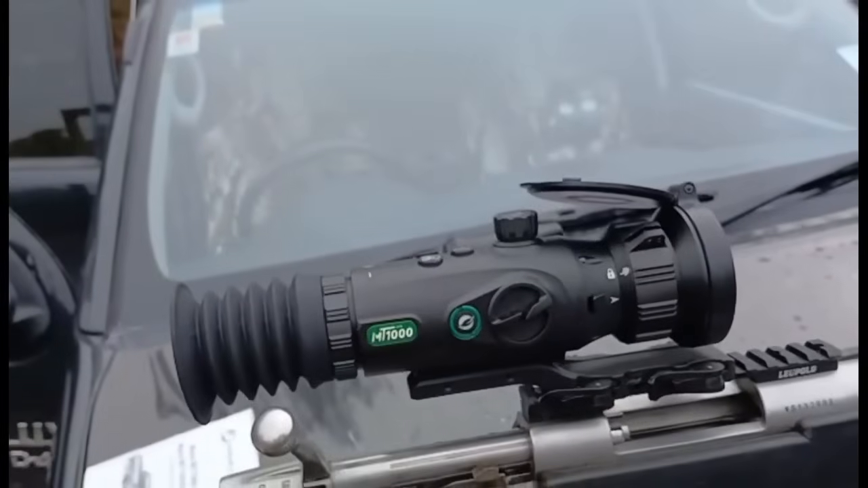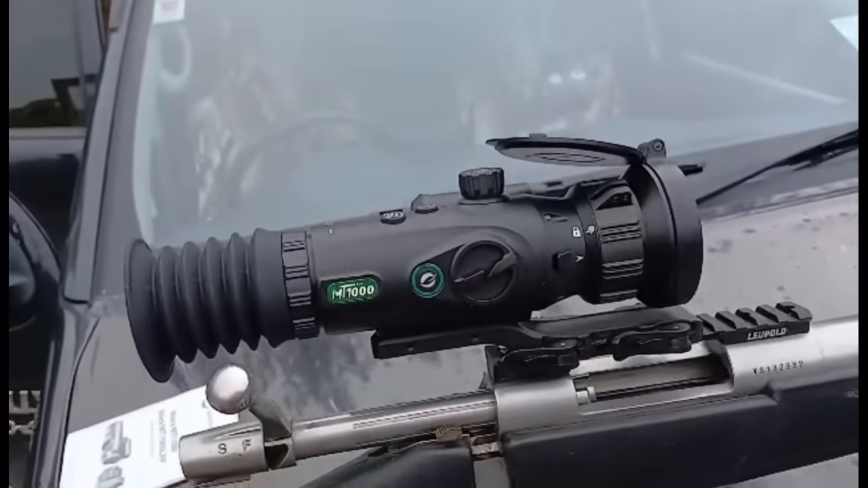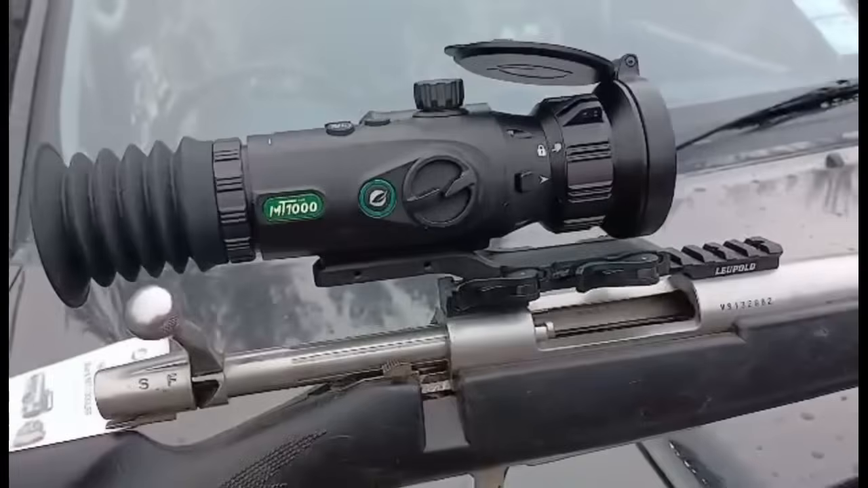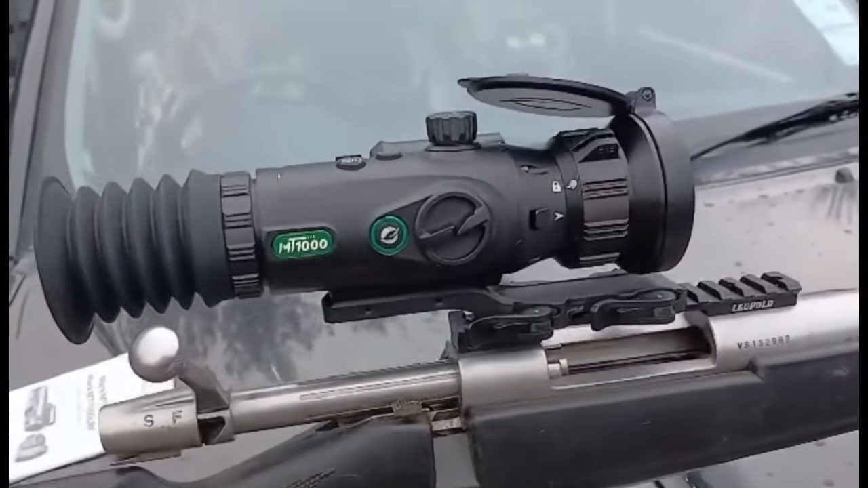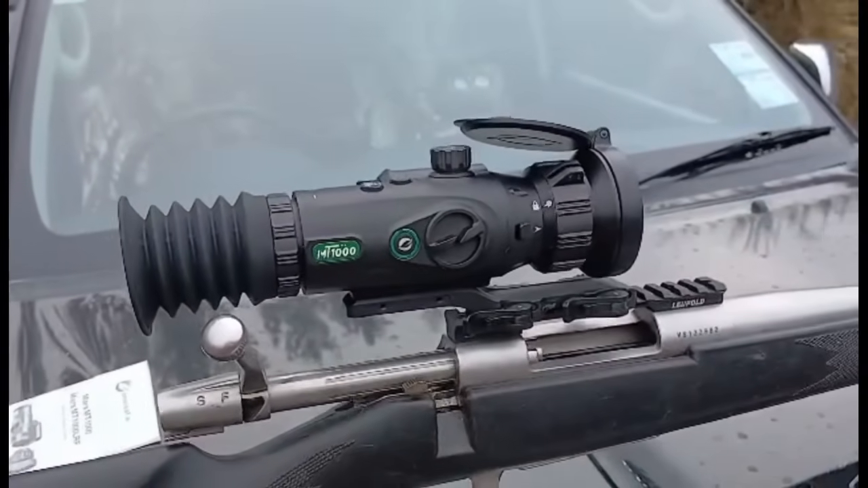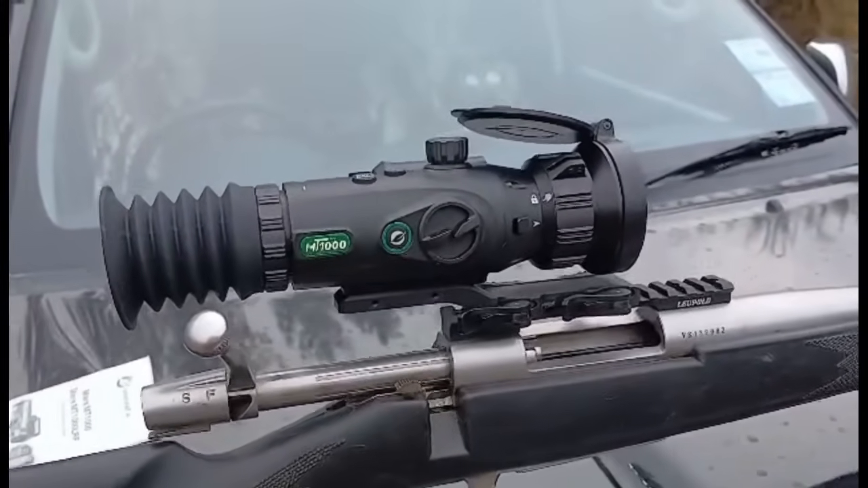It's a 1-shot 0, which is good because bullets are actually $5 a shot. This is a 308, and the bullets that I'm using at the moment are actually $5 a shot, so you don't really want to be firing off too many shots practicing and sighting in rifles.